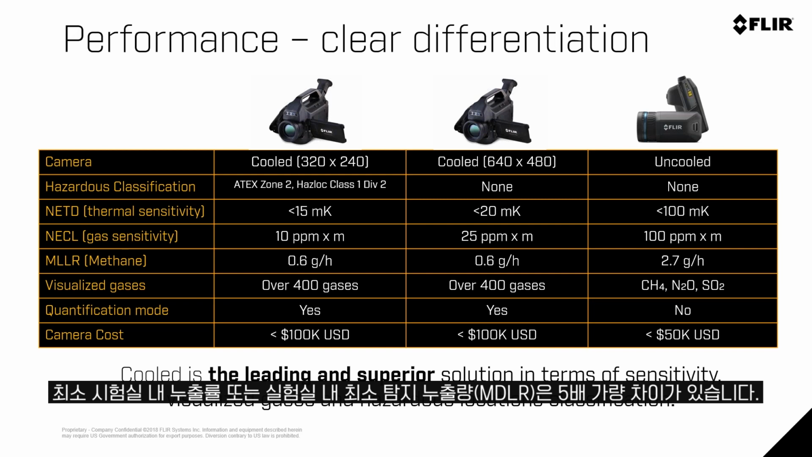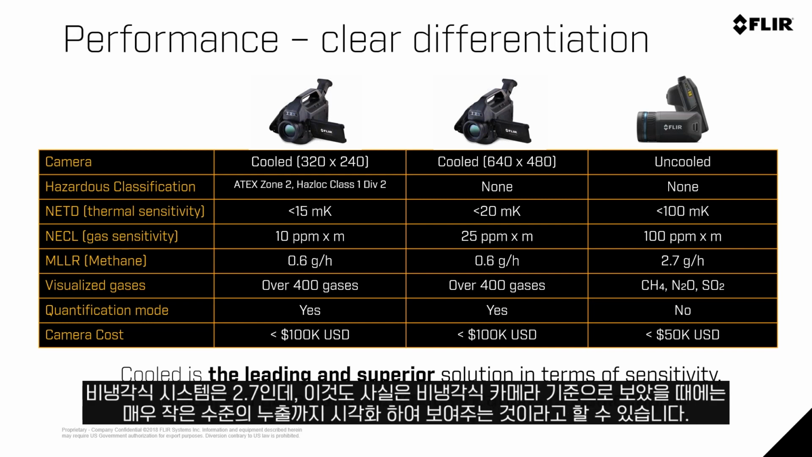Our minimum laboratory leak rate, or minimum detectable leak rate in a laboratory, you'll notice is about a 5 times difference. So we're looking at 0.6 grams per hour for our cooled systems. We're looking at around 2.7. This is still a very small size leak for our uncooled systems to be able to visualize that type of gas.